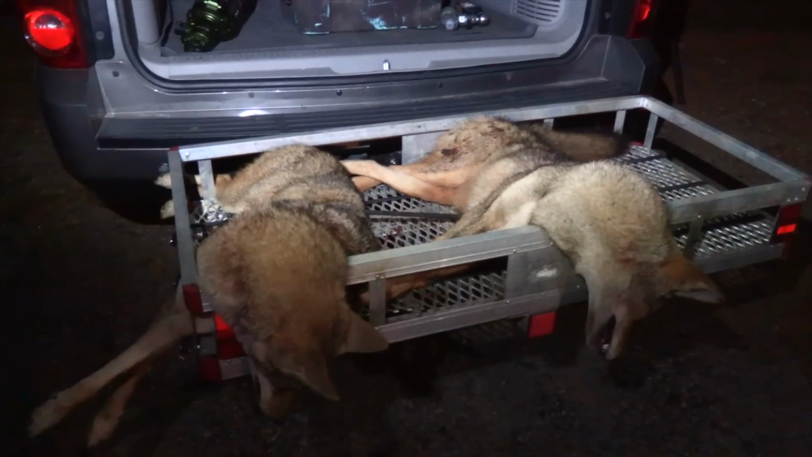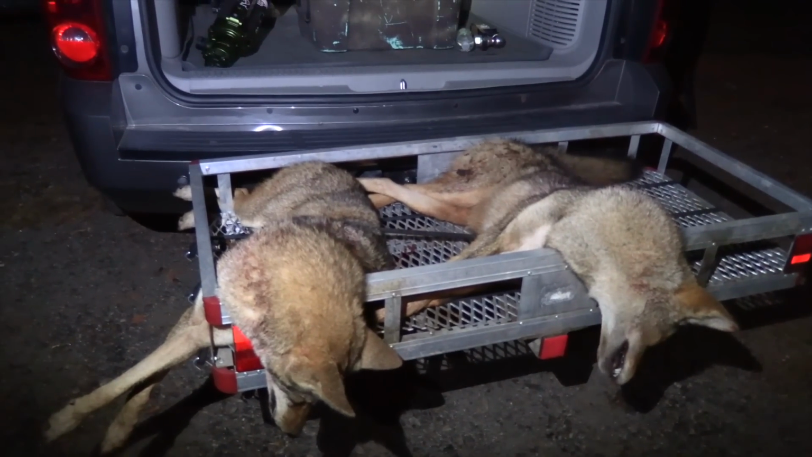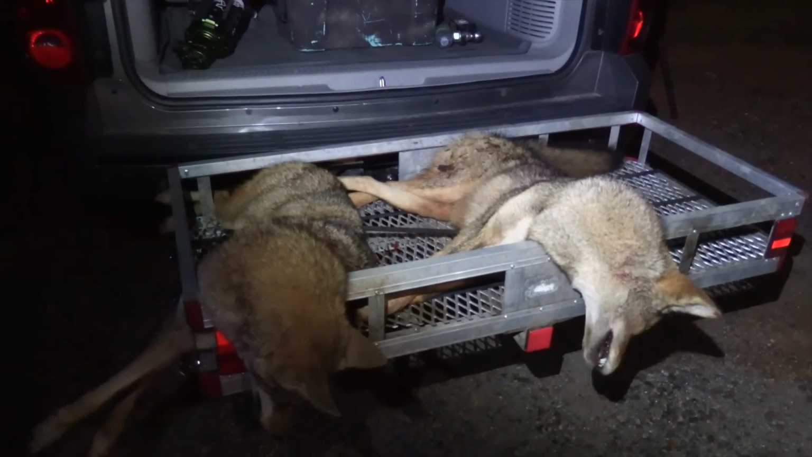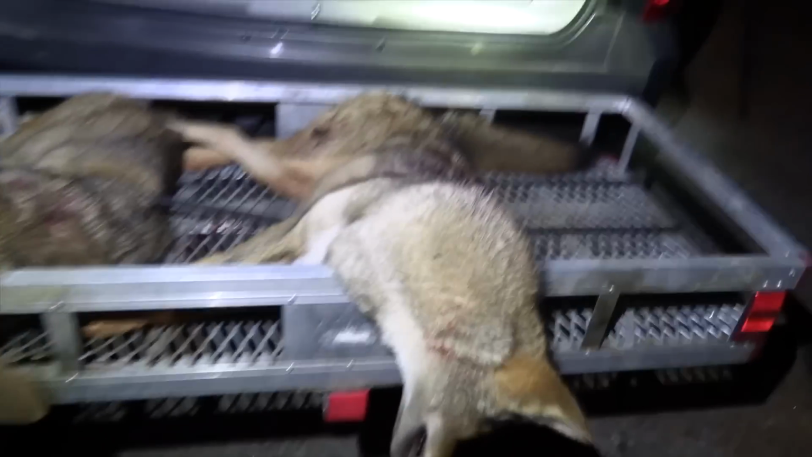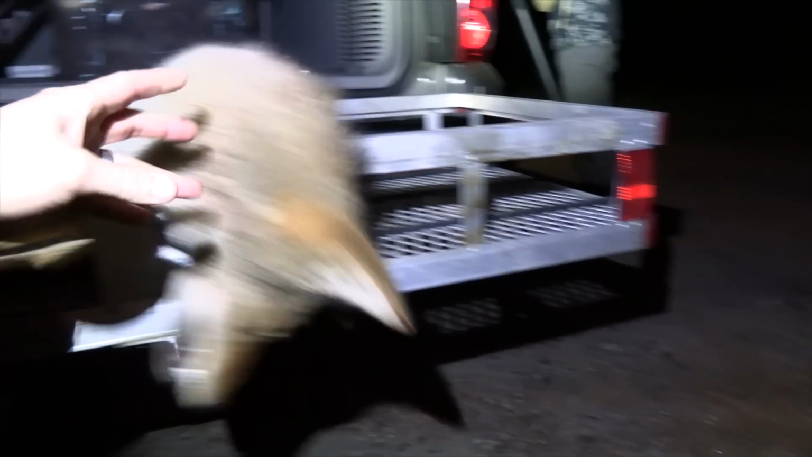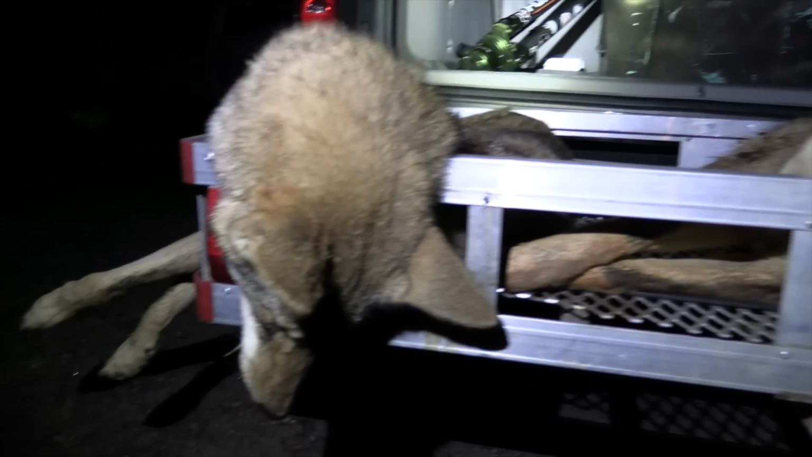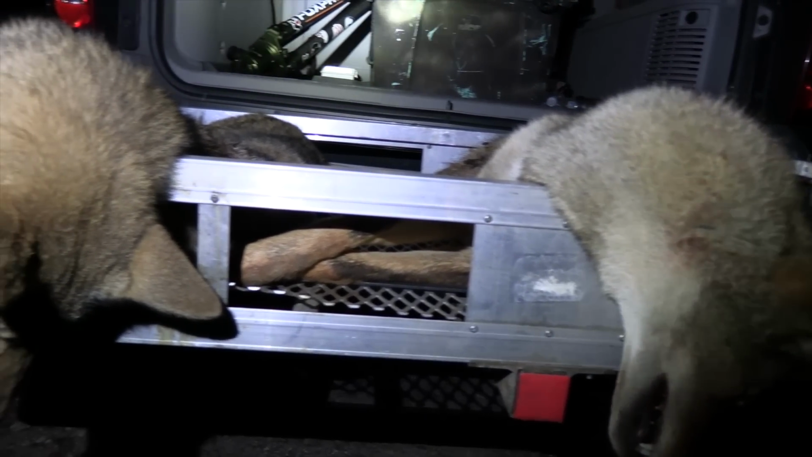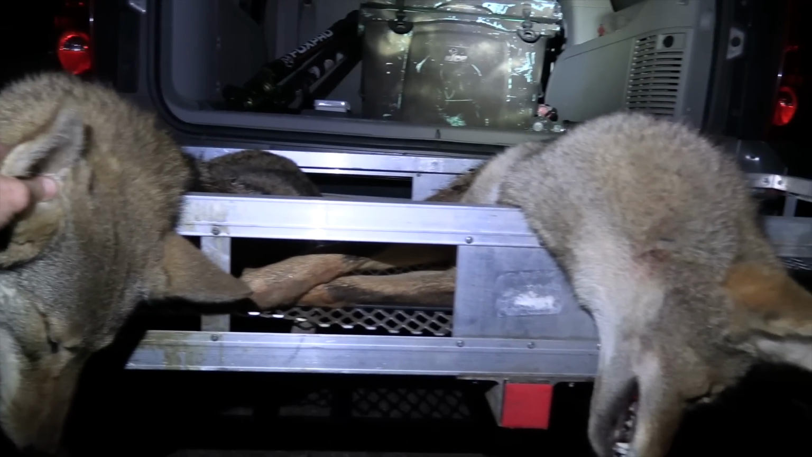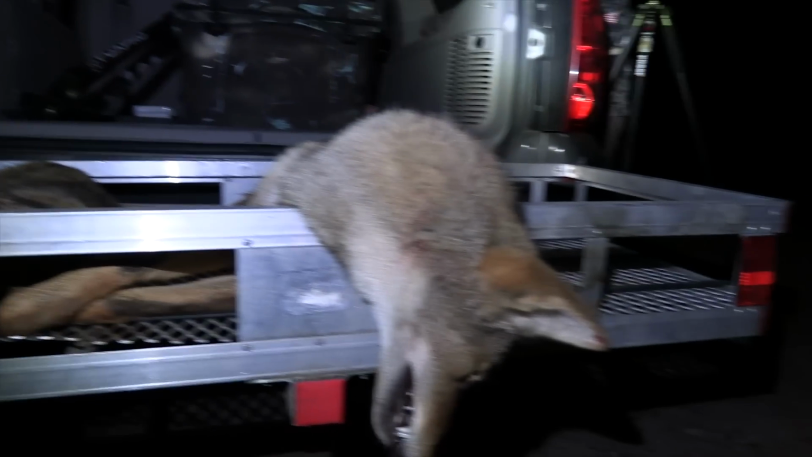Coyote number 2, big male. It was female on the first one, wasn't it? Yeah. Female and a male. So both big dogs. That's what we want to see. We like calling them big dogs, at least I do anyway. Some people might like calling them pups, but I'm not wild about real small pups. I like pups to be old enough that they're out away from their family.